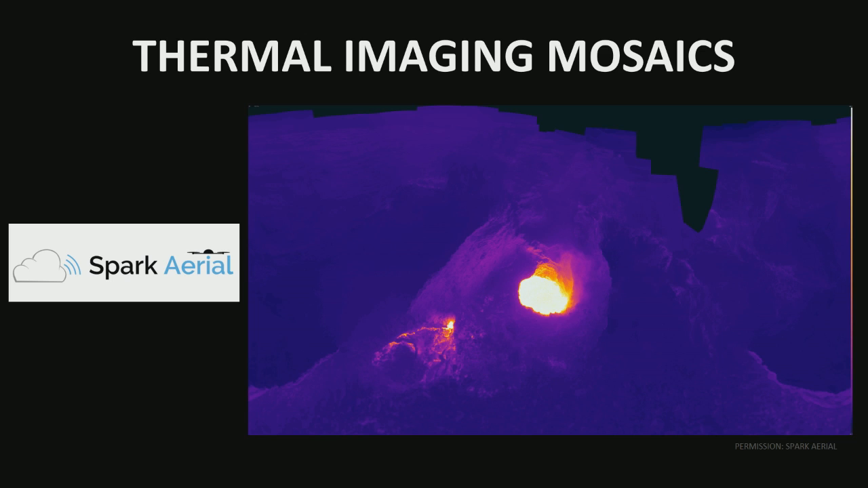So they're using this data in really exciting ways. The stitching together process is done by Spark Aerial, which figured out an algorithm that is not necessarily commonplace at this point in the drone space, and they're figuring out how to go to market with it, but it's really impressive stuff. So with that said, that is everything that I have, and now my slides won't advance.